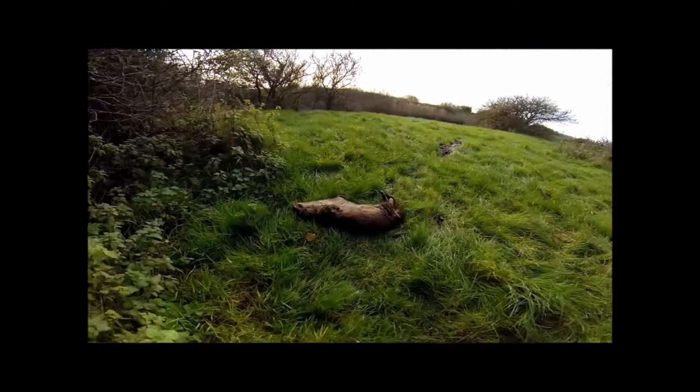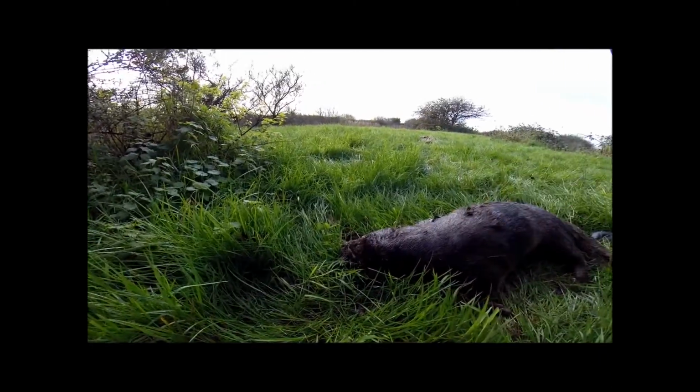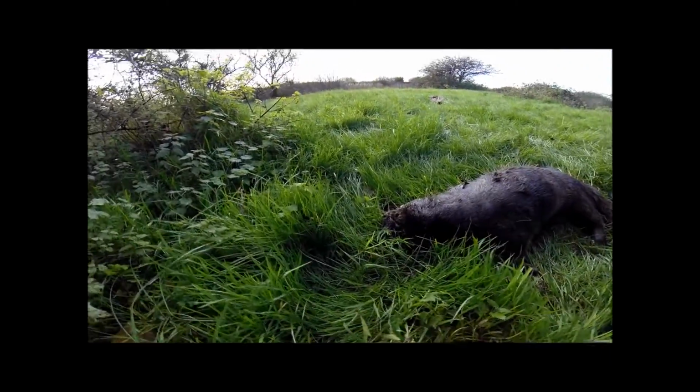Hi, my name is Darren Harris of the UK Wild Otter Trust. We're at Kidwelly, doing a morning patrol, just checking to see if there's any signs of otters. I've just looked over a fence about 100 metres away from the actual sign, and I've actually found a dead otter. It's a male, looks quite fresh, hasn't been hit long. It's definitely been hit by a car.